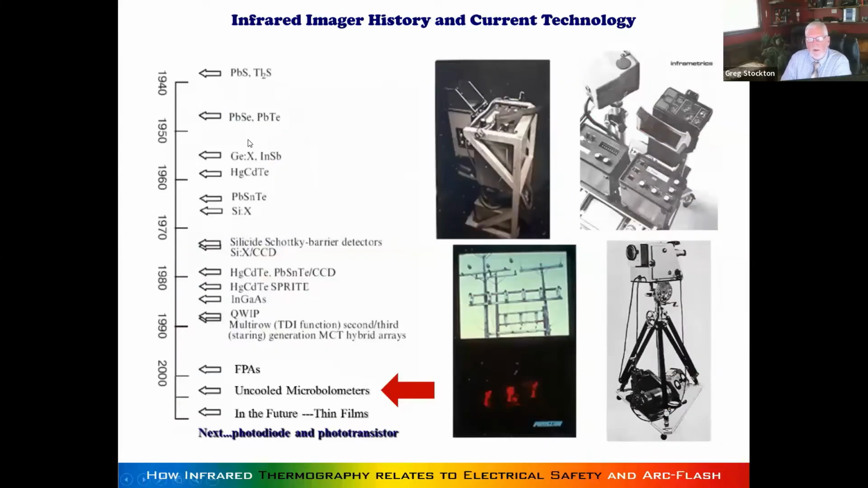And these are the different detector methods. We're stuck with uncooled microbolometers right now, but there are photodiodes and phototransistors, and as the prices become less and less, more and more people will use infrared. And we'll talk about that later.